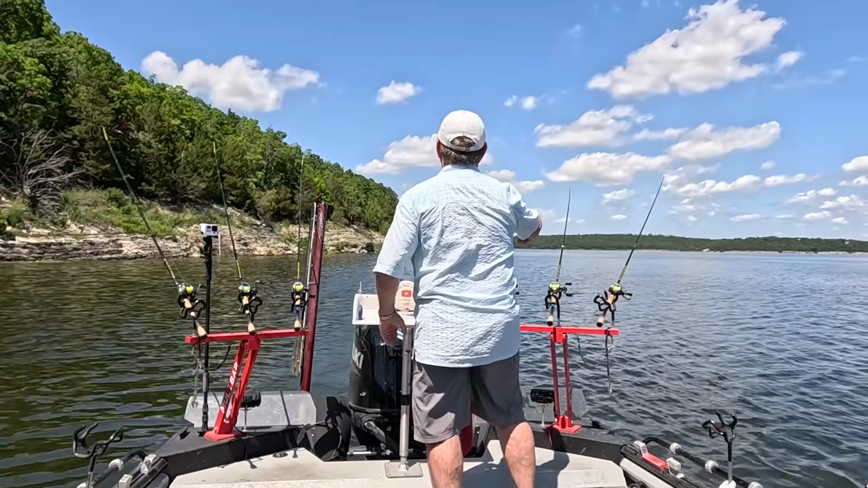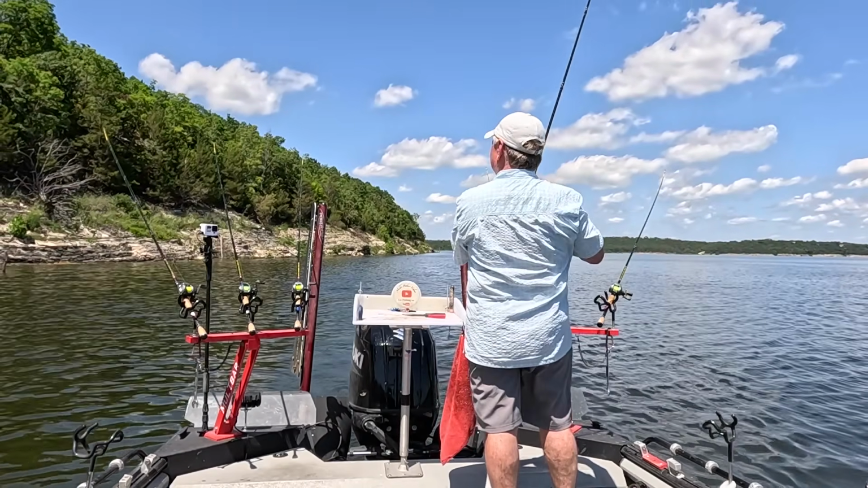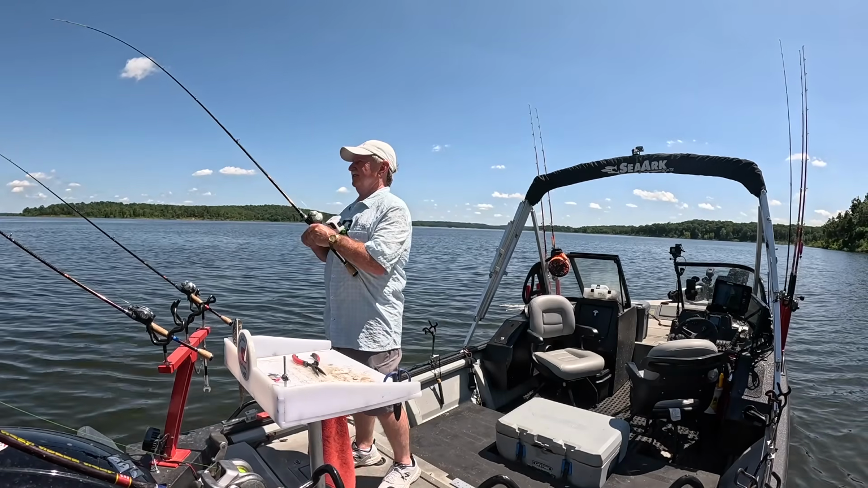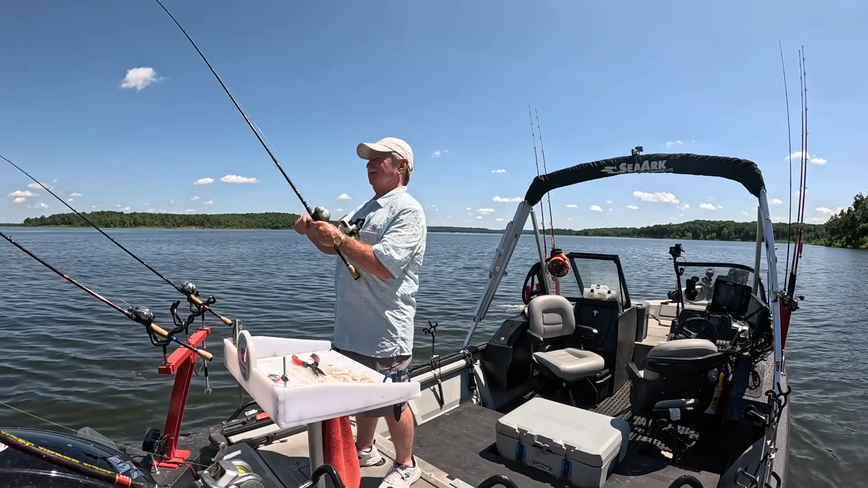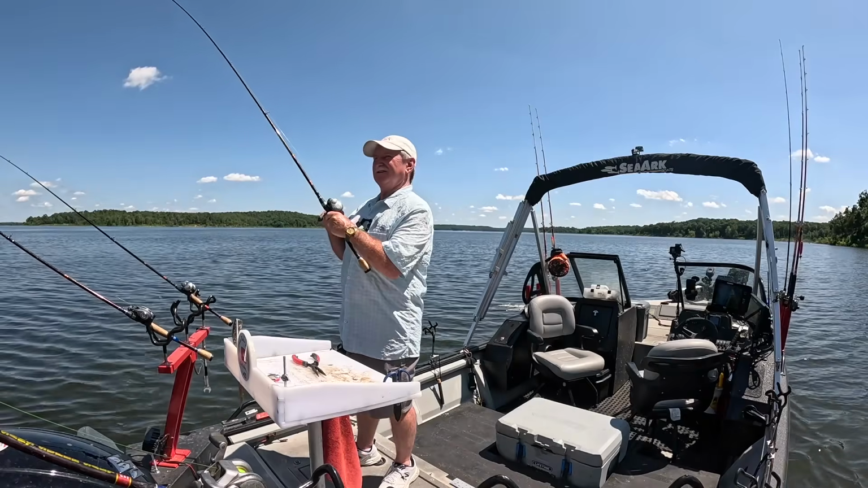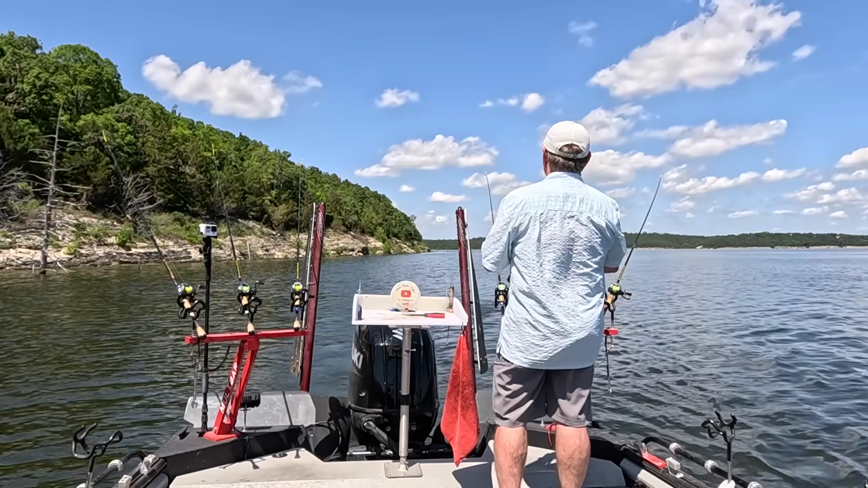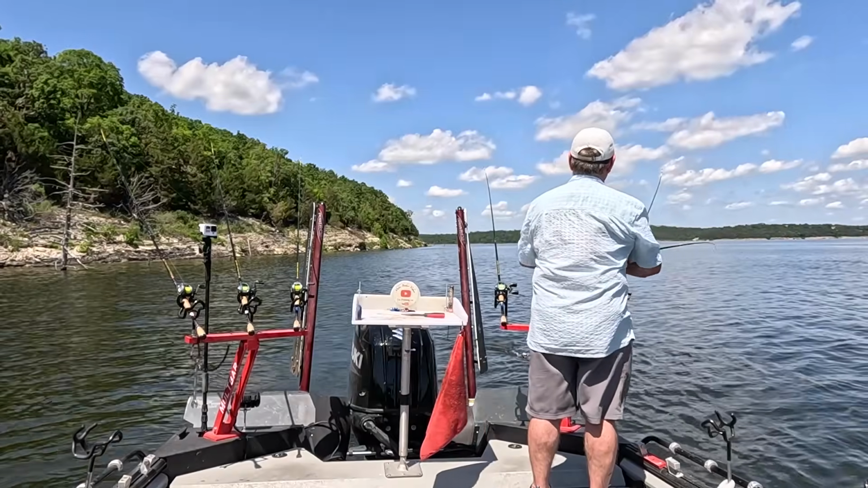That a white. I'm not even sure it's a fish. Can't tell. May not even be a fish. I don't think it is. I think I bounced it through a tree. Oh, it is a fish. I don't know what I'm talking about. Don't listen to me, folks.